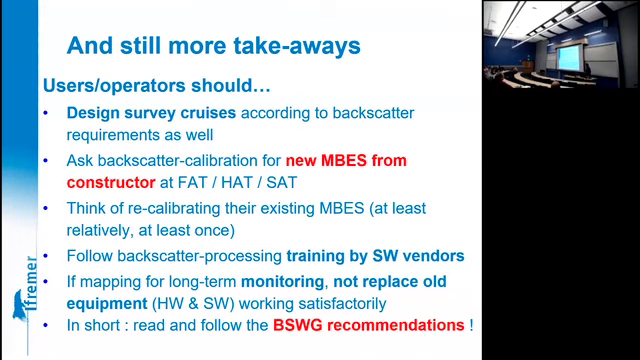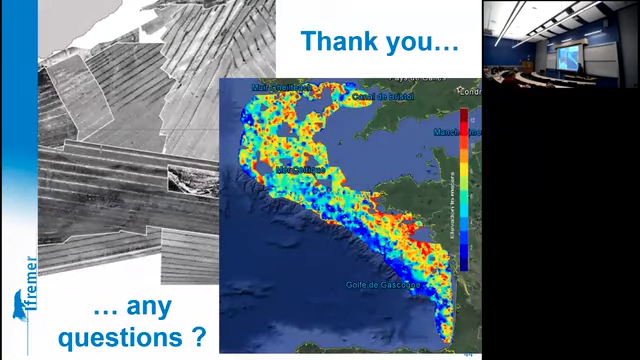So in short, you should read and follow all the backscatter working group recommendations. All of this is written in this report, so I encourage users to download it and to read it. And that's it. I've been a bit lengthy, sorry. Thank you for listening to me, and if you have any questions, I'll be glad to answer.